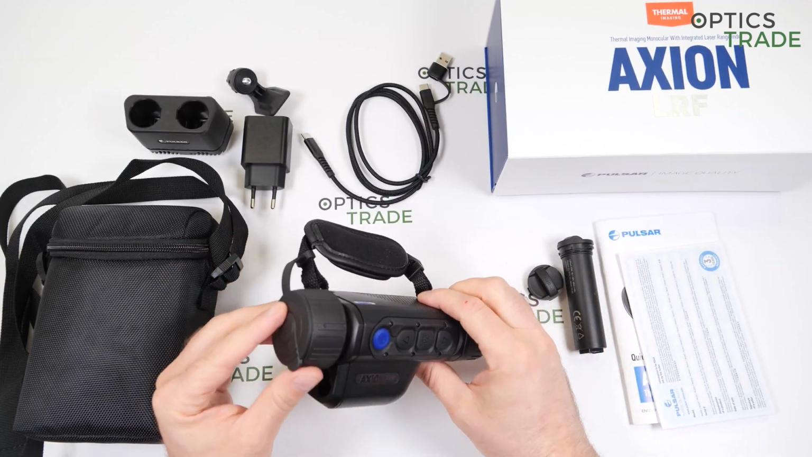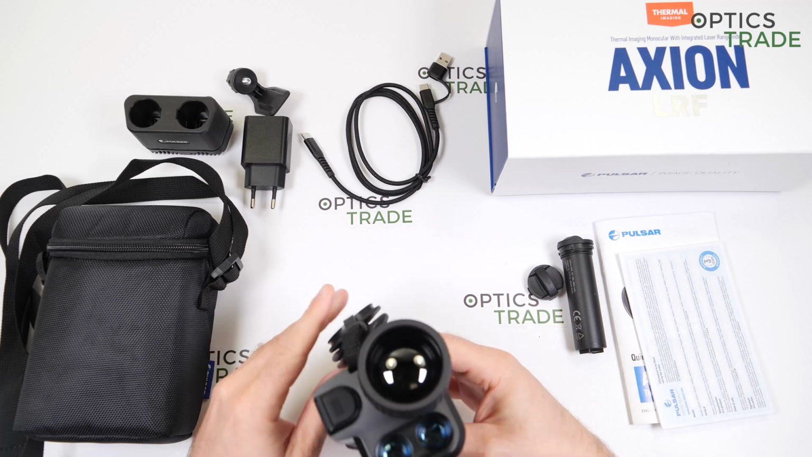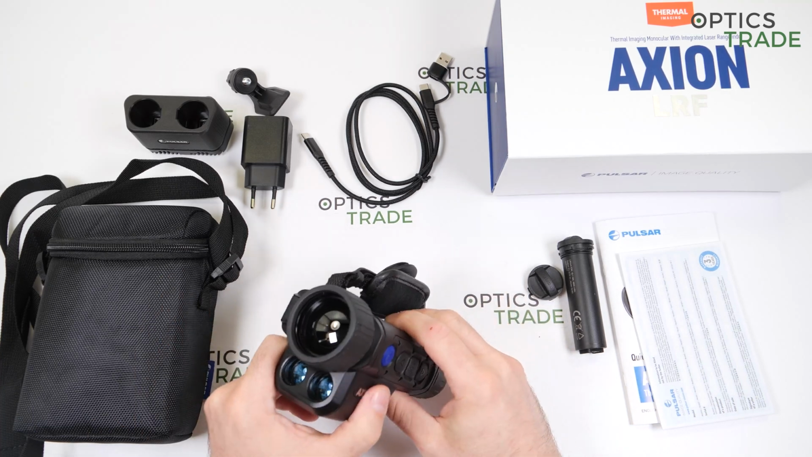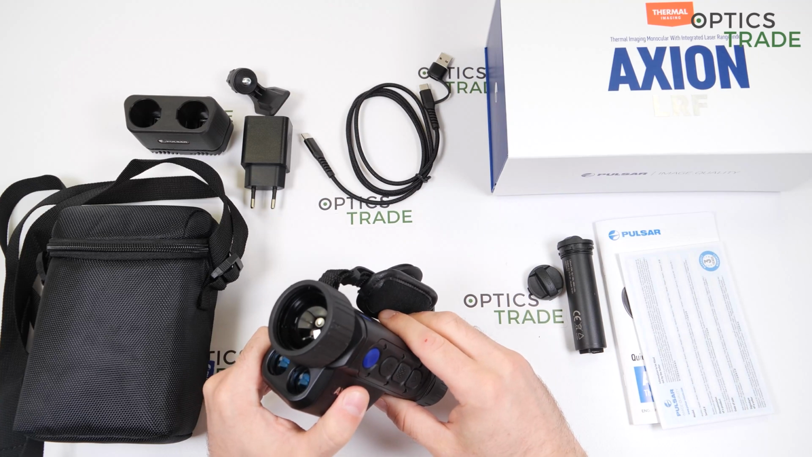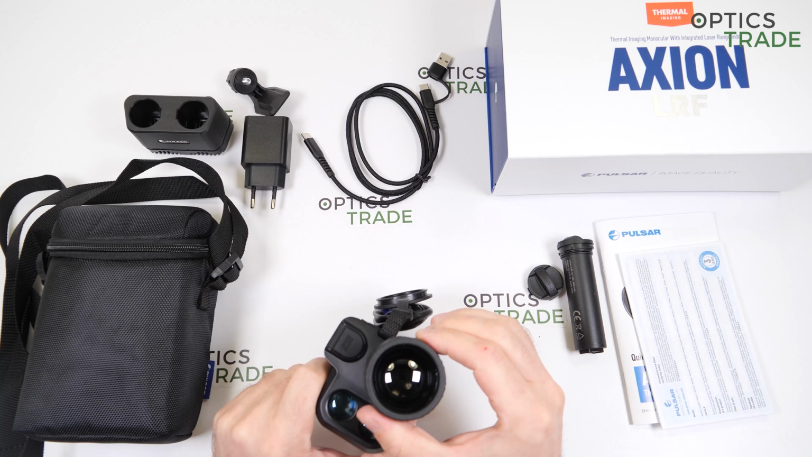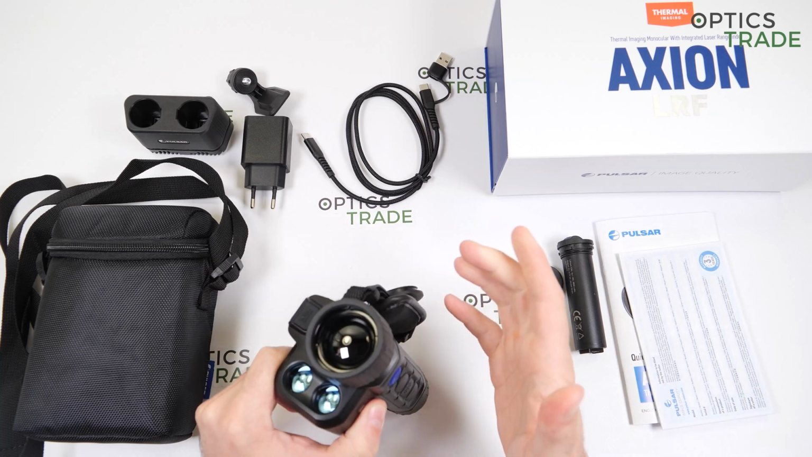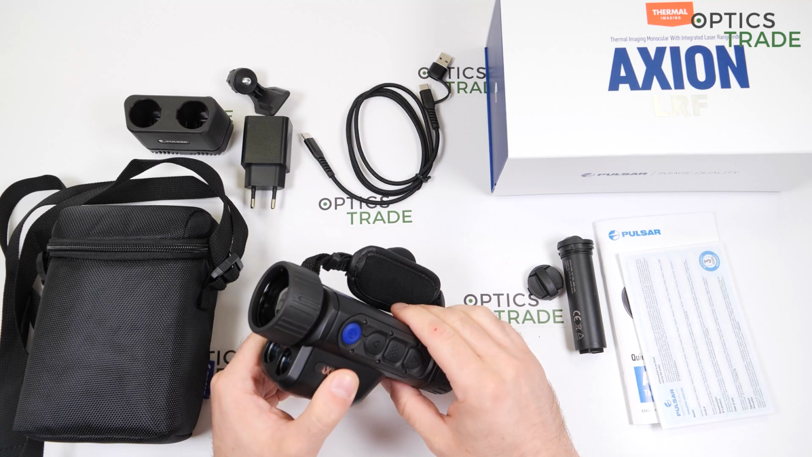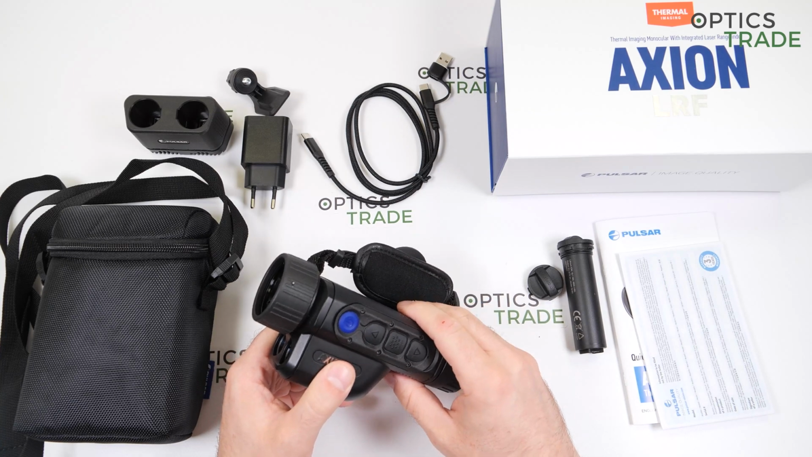Okay, optical performance or optical specification: 38mm objective lens, like you can see in the name. 1.2 is the aperture, and the field of view is roughly 180 meters at 1000 meters, 178 to be exact, with 1350 meters of detection range.